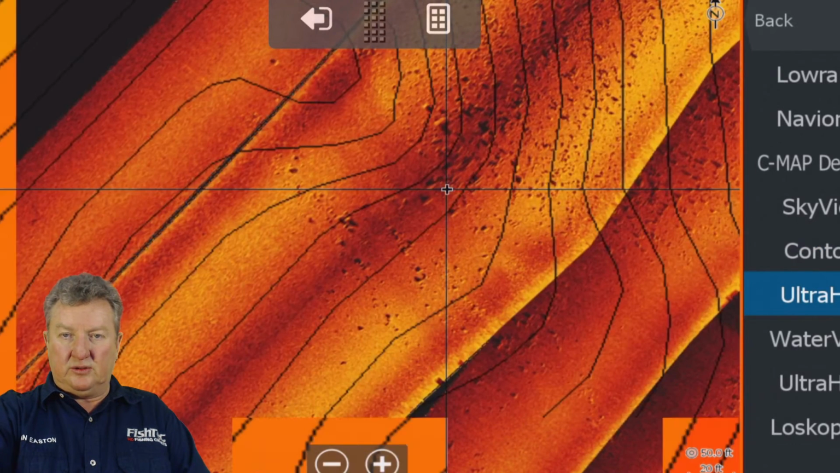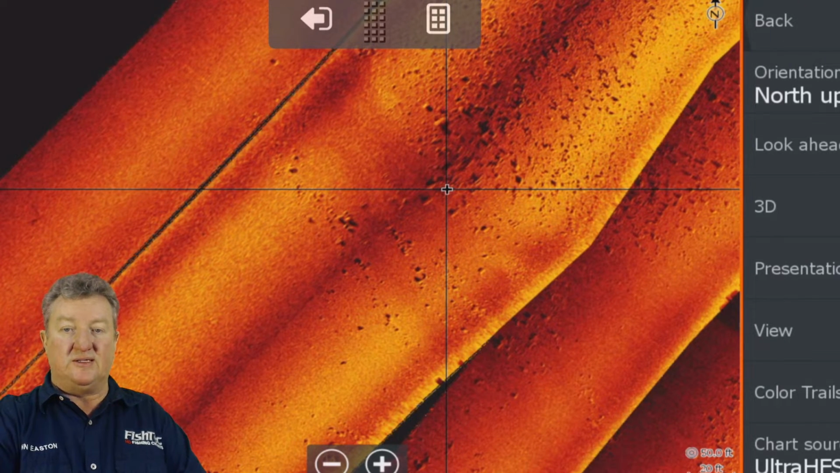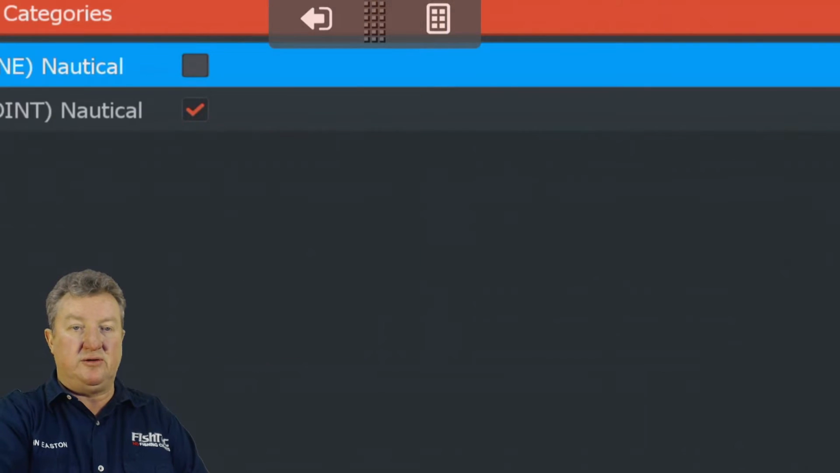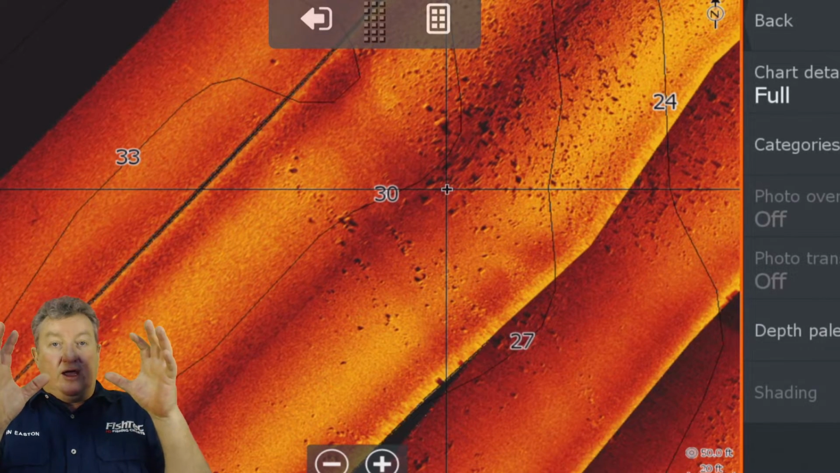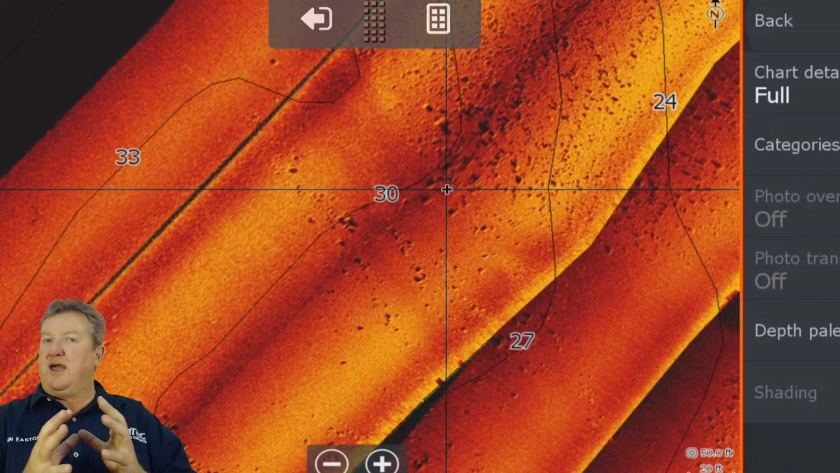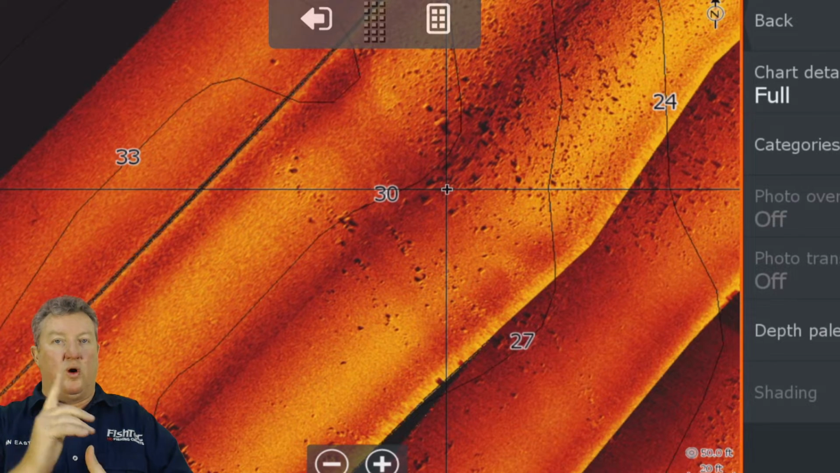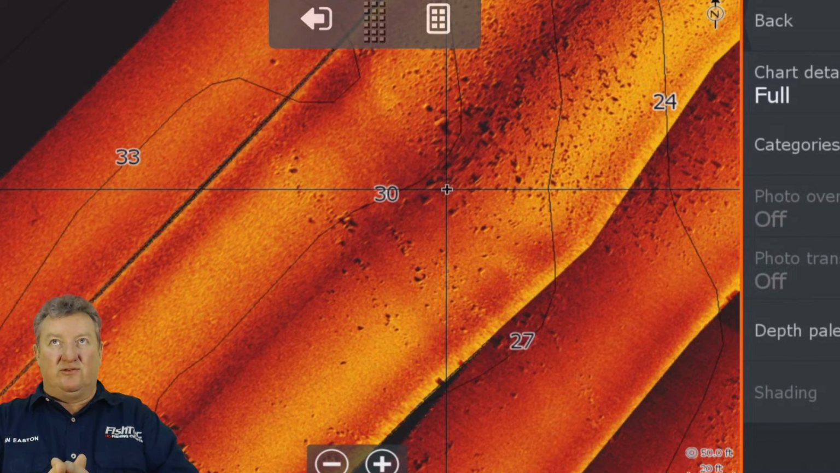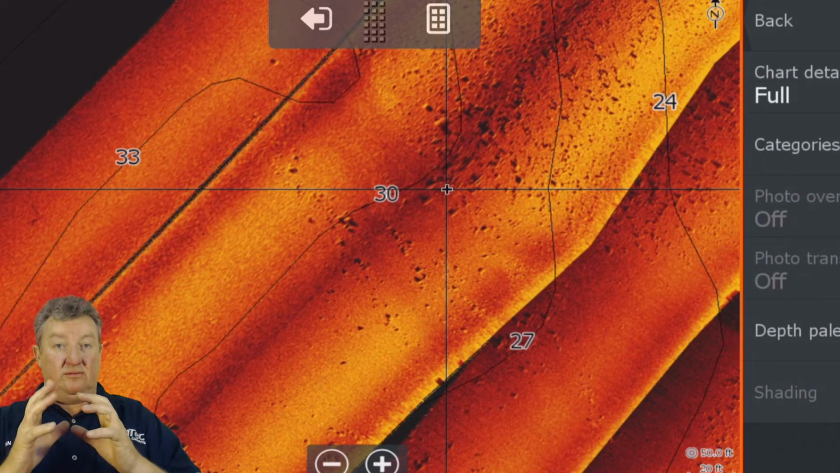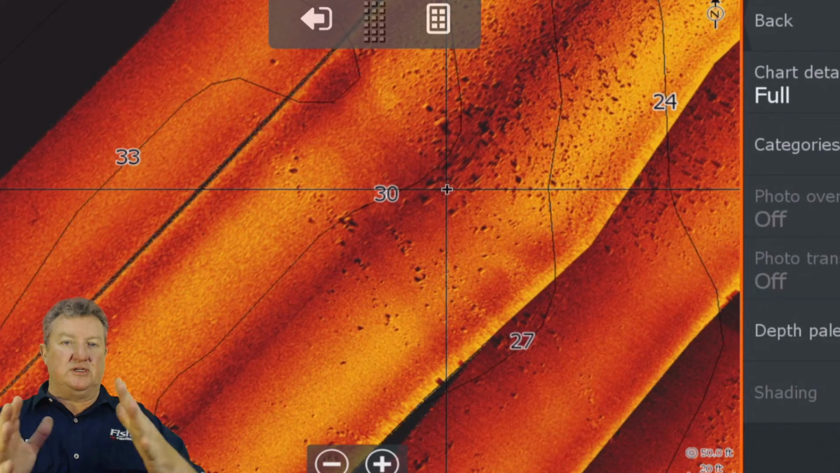Let's just put those contours back on. Now remember, if you want to put the contours back on, it's very easy. You click the view, you go to categories, and boom, you turn them on. And there we go. Now you've got your 3-foot contours, because I haven't added the minor contours. The minor contour lines are only 1 foot each. The contour interval is 1 foot on the minor contours. The major contour interval is 3 feet.